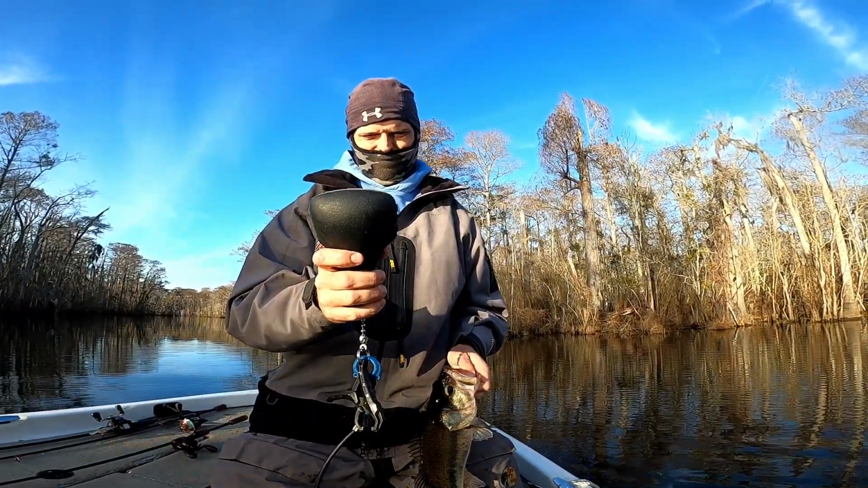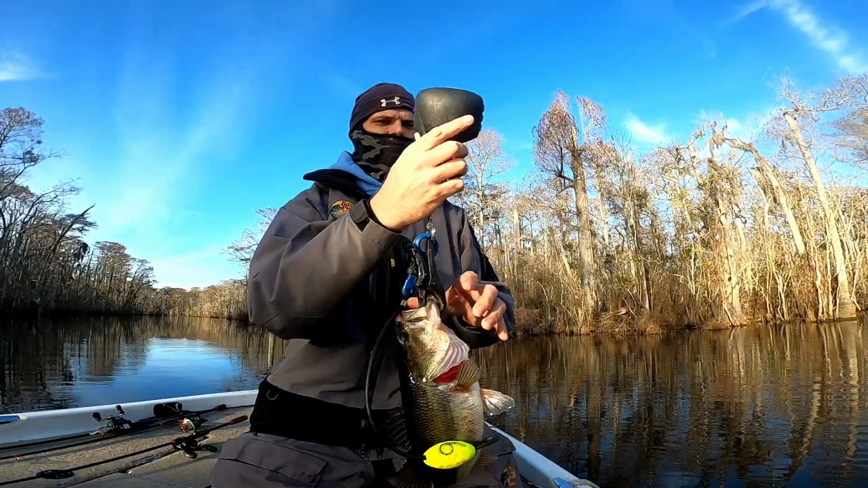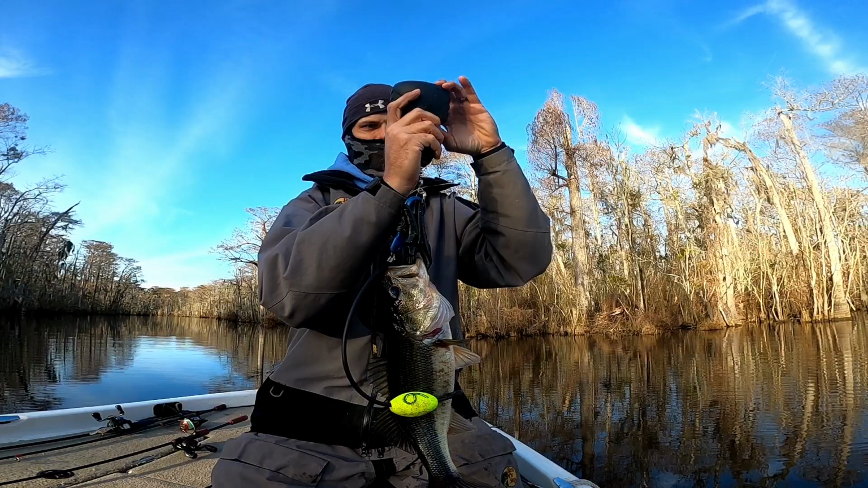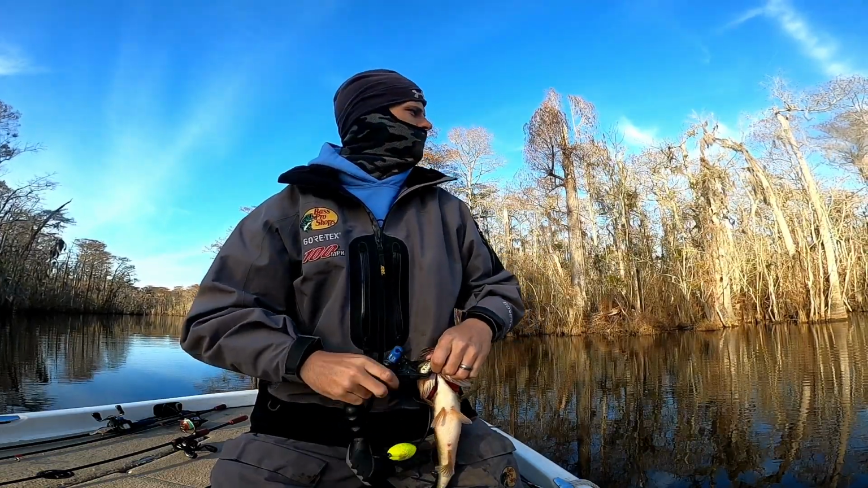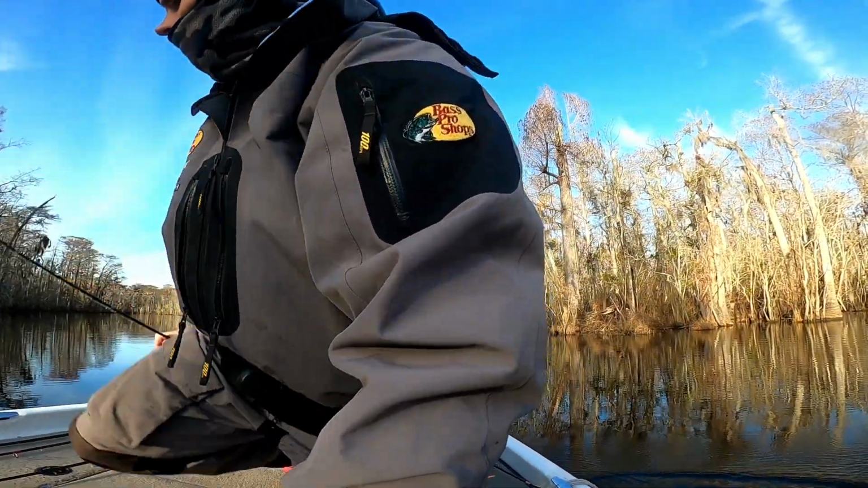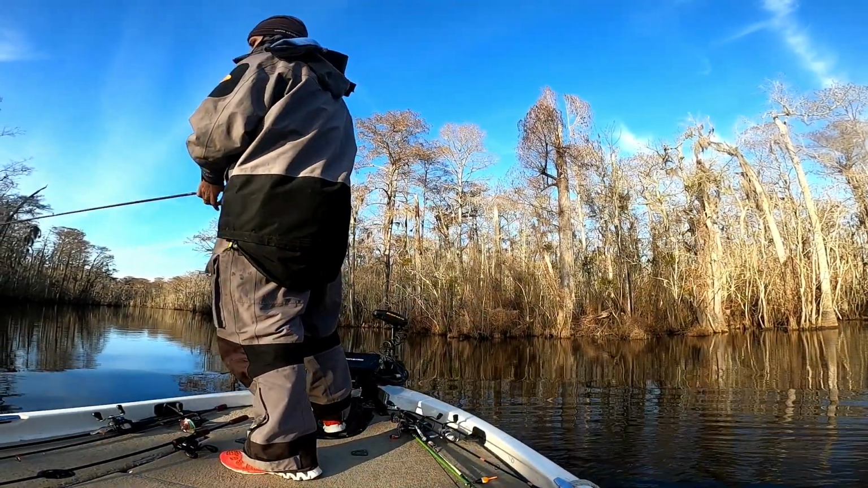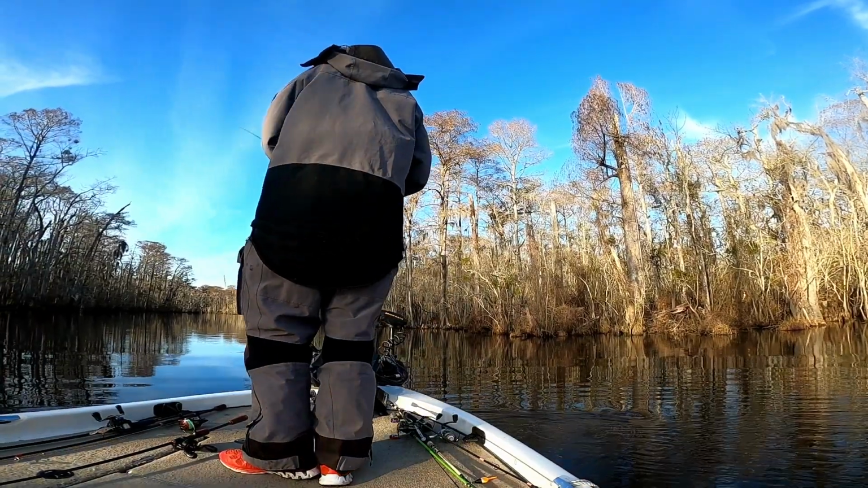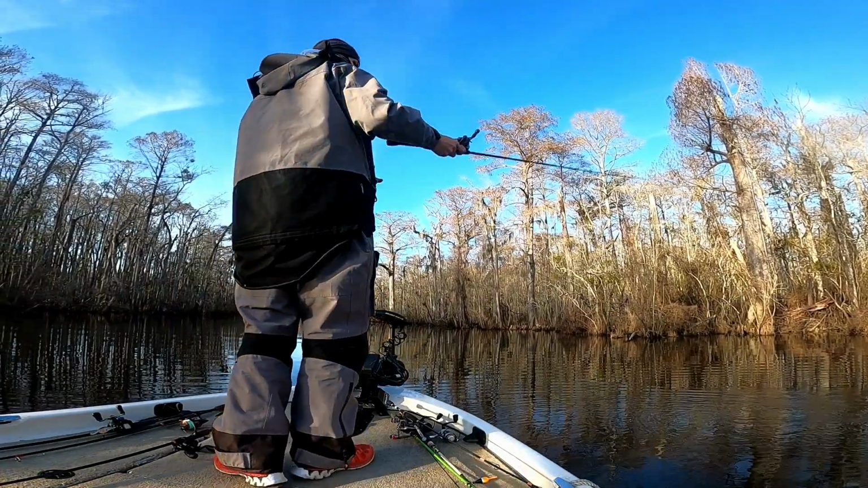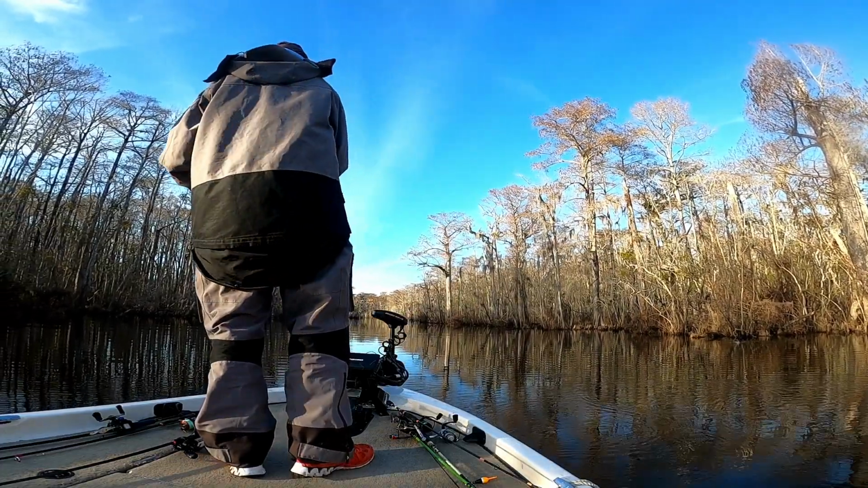Now, there are several things that I have learned with Livescope, and one of the things that I've really learned as of late is how active these fish really are in colder water. For years we've been told that these fish don't move much in the winter when the water's cold. Though on this particular outing, the water was like 48, 47 degrees. And that is actually absolutely not the case. These fish will fly up off the bottom to eat that jerkbait and attack that jerkbait. So that's one thing that I'm learning as well.